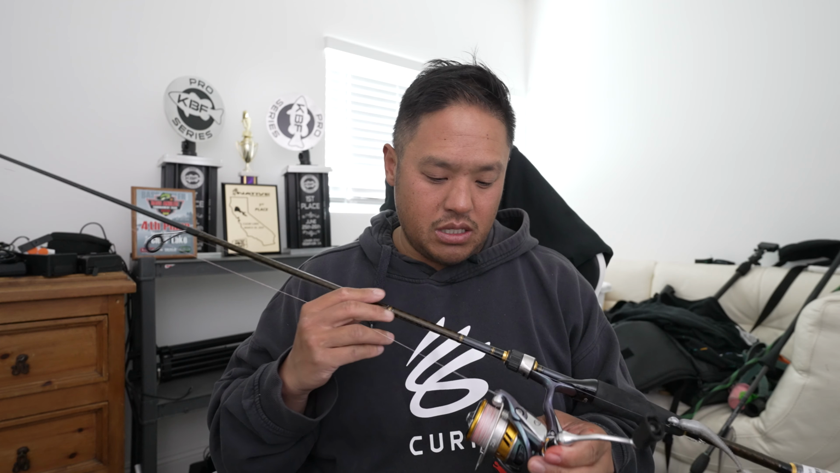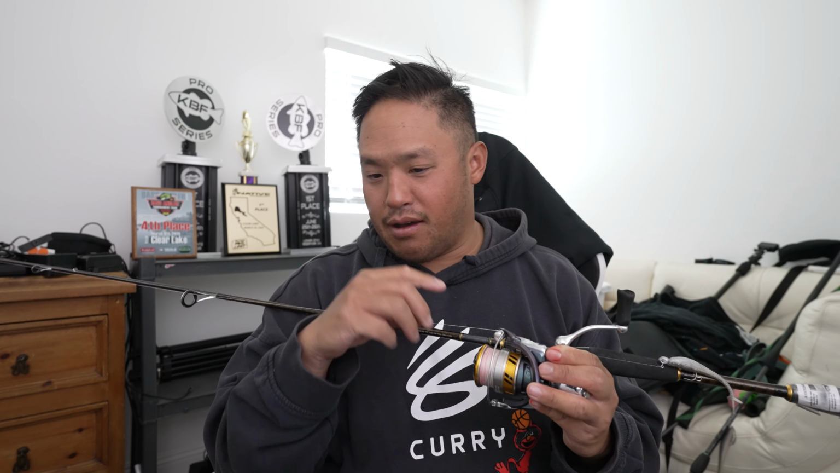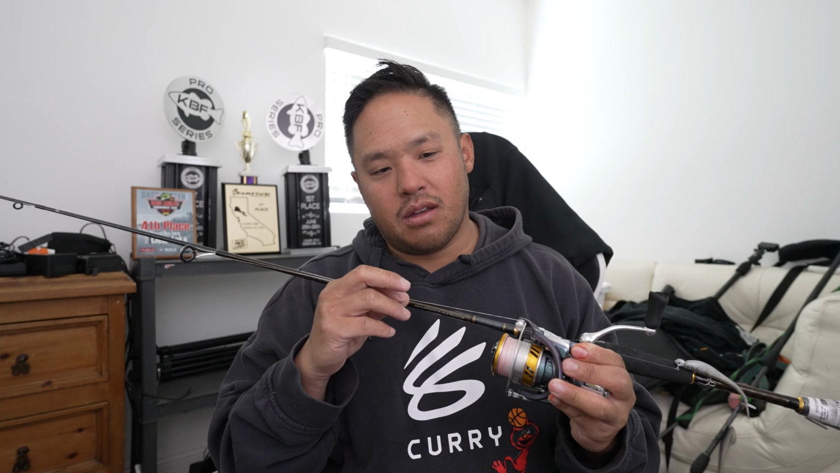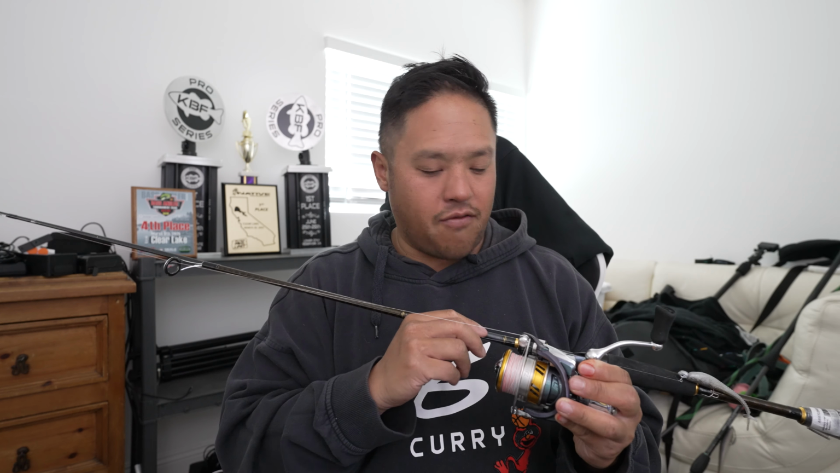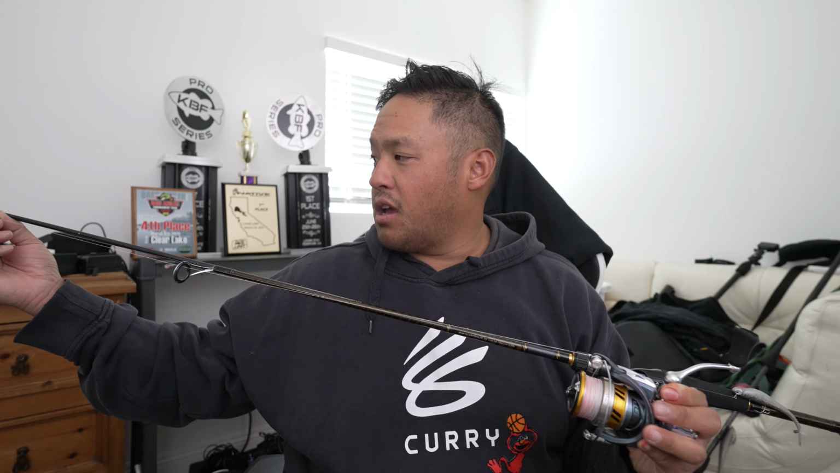Okay, this is P-line braid right here. It's the one with red and blue. At first I was kind of skeptical about it, but it holds up. I never broke the braid, or broke it at the knot.